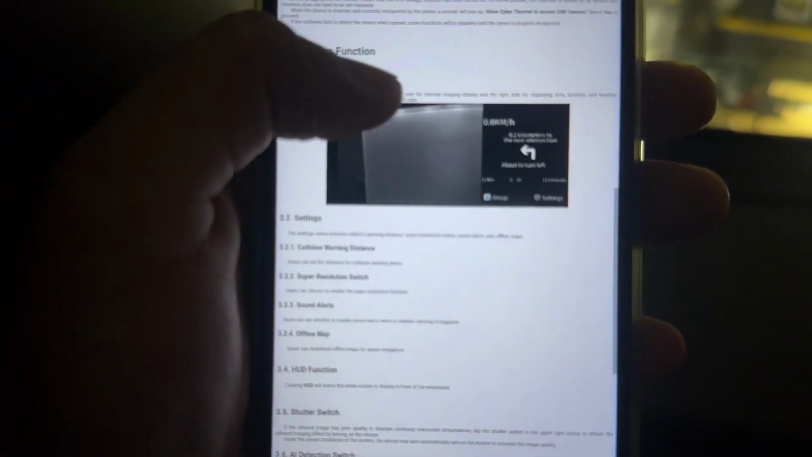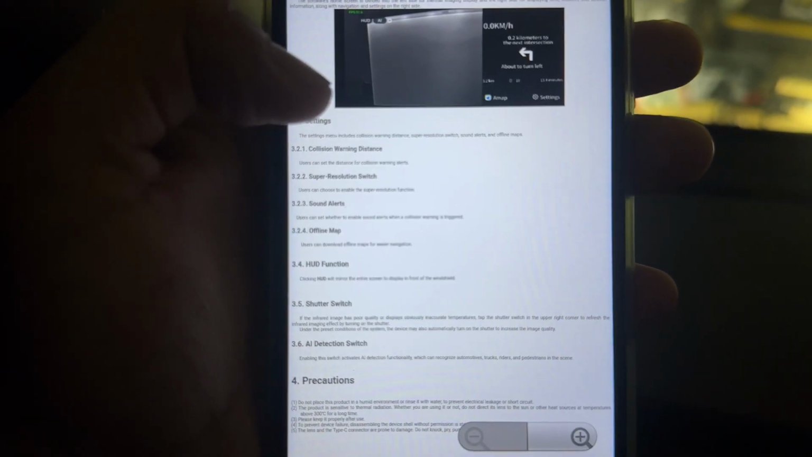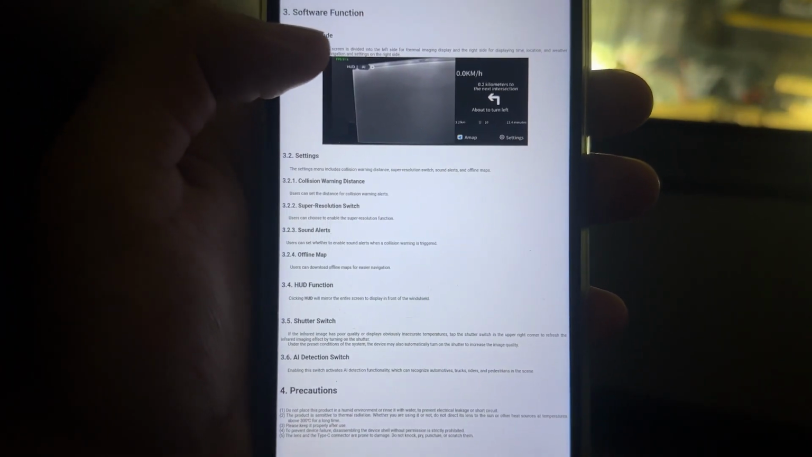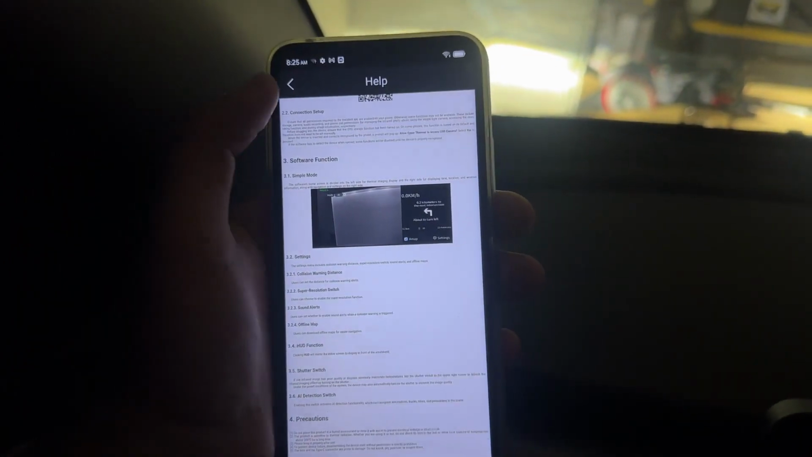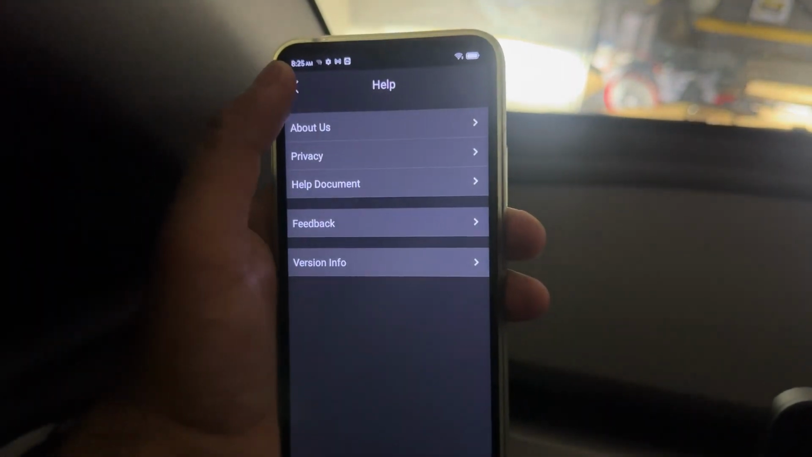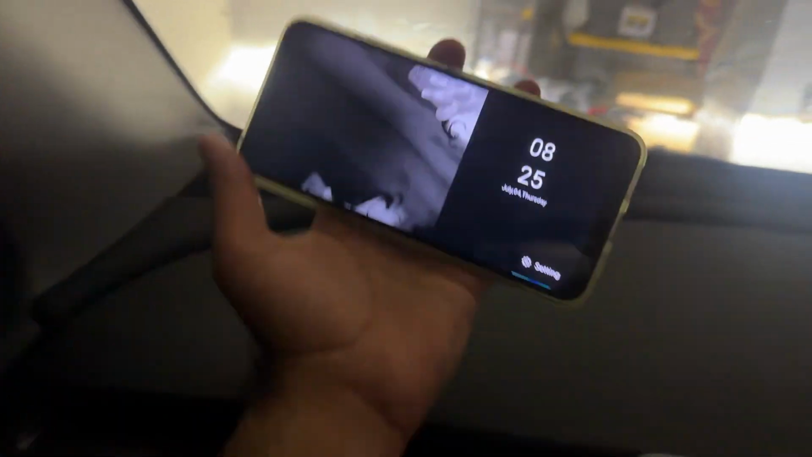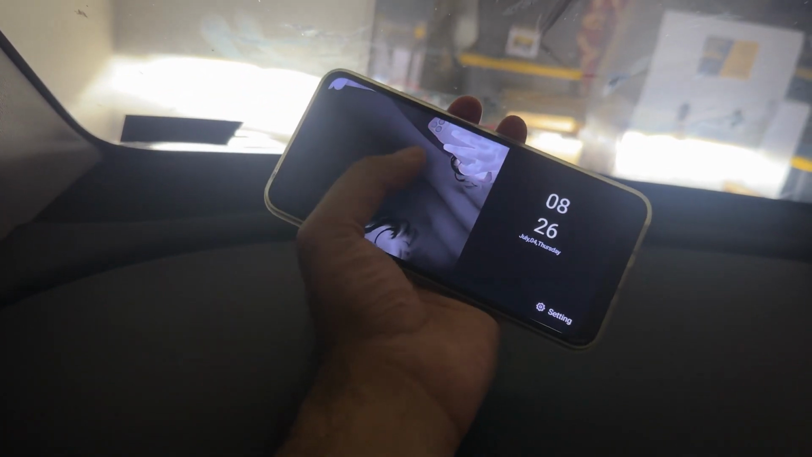So if I scroll through, it says users should be able to enable alert, like a sound alert, when there is something there. So I think that feature is coming. It's just not active yet, which would be a big deal, right? I want it to beep when it detects something like that. I want it to beep right there instead of just flash.